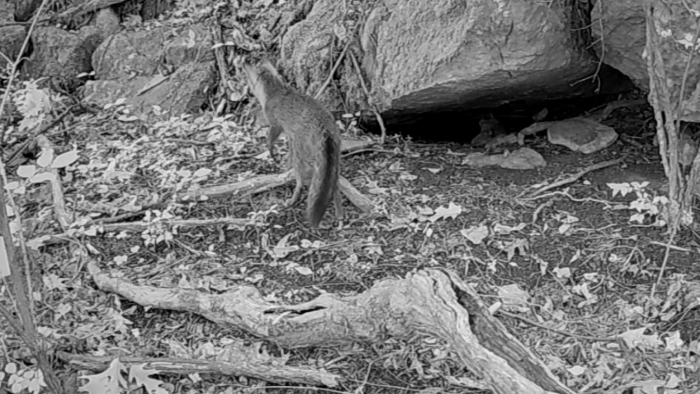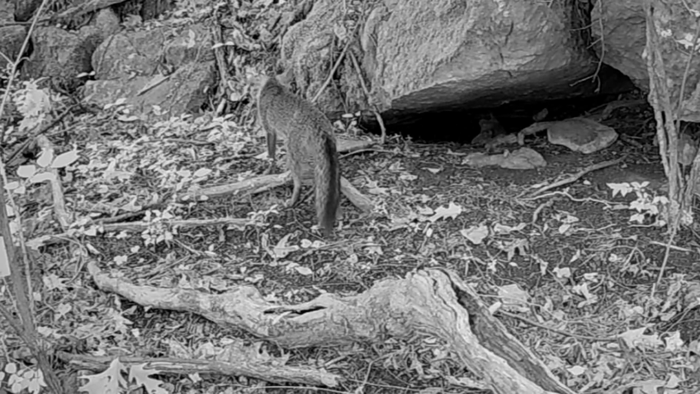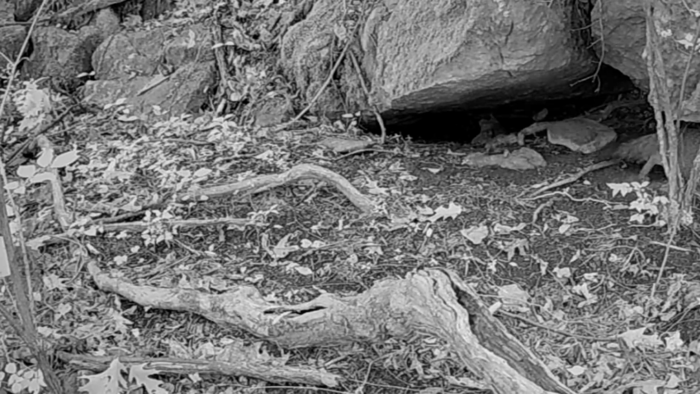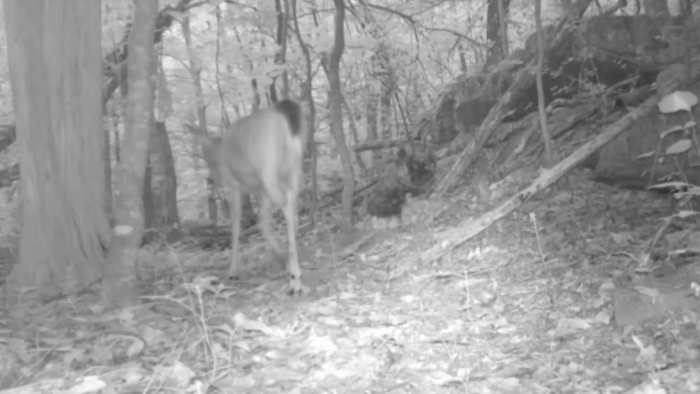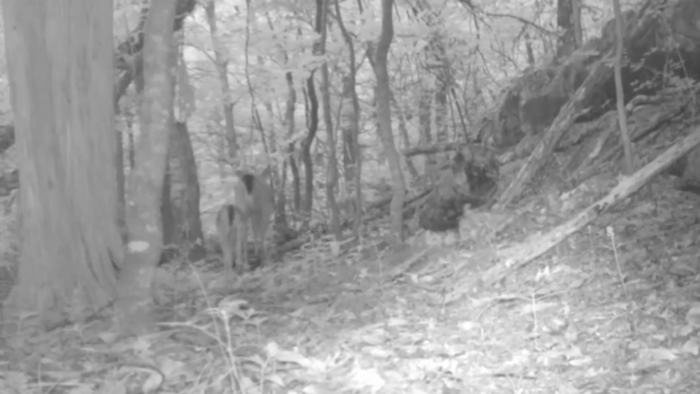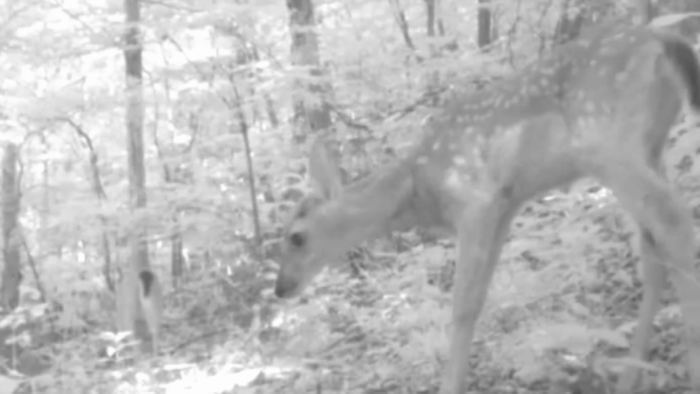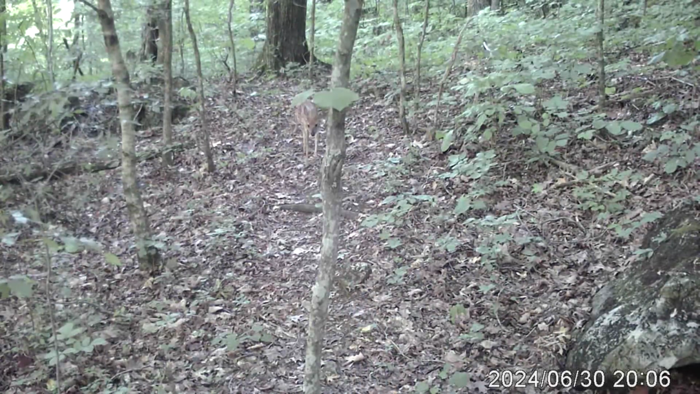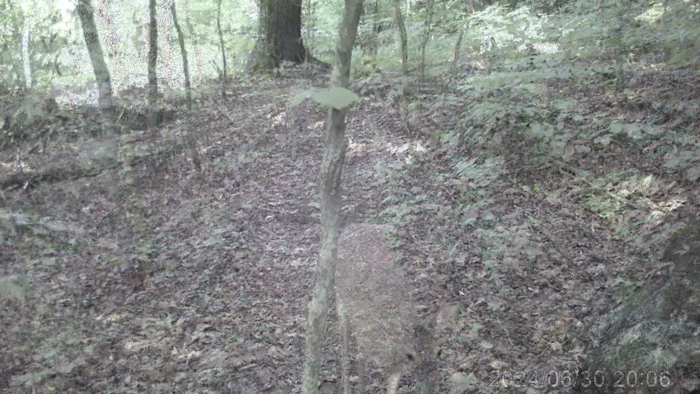Even at the Rock Motel, Freddie or Betty here, just making a round. That looks like Betty. But look here at dawn. Little young life, fawns, following mommy around. And there they are again. Ain't they precious? Just exploring their new world. And here's the twin. Precious little animals. Well, that one's just a single, but here's the twin.